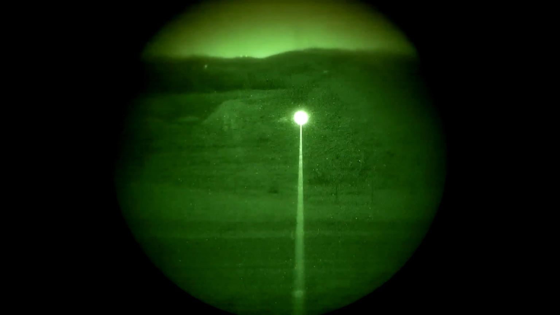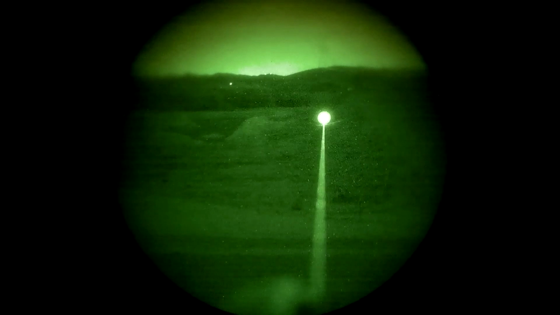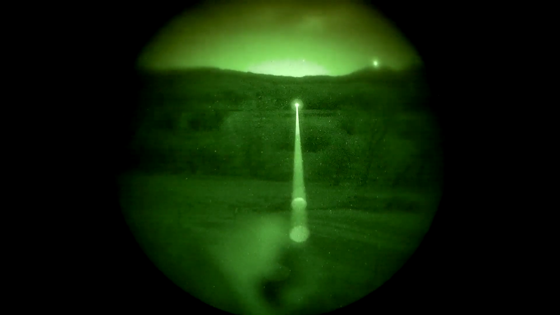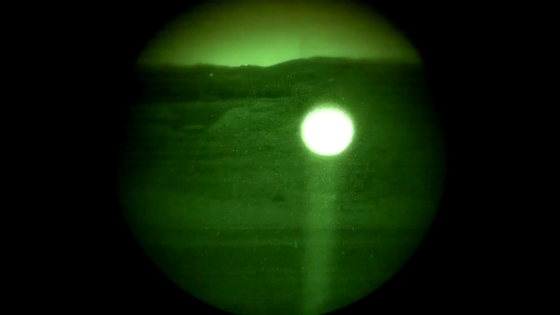Now I'll go full power. The pointer. So 25 yards, 200 yards, 400 yards, 500 yards. Now here's the illuminator. So this is how big the illuminator can be, and here is how small the illuminator can be.